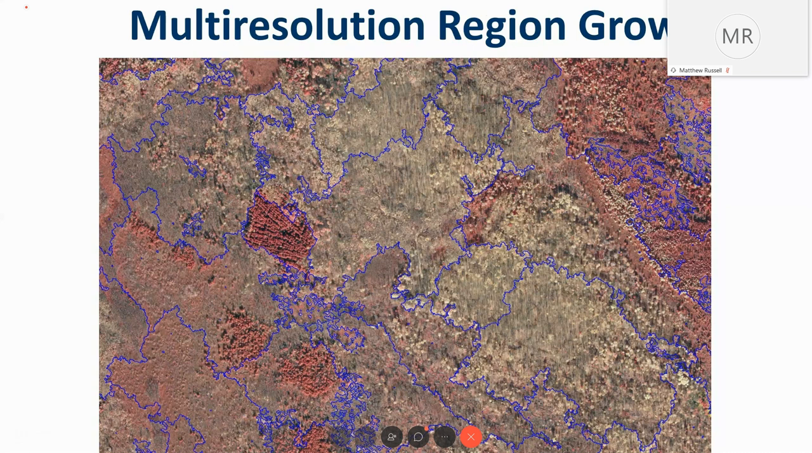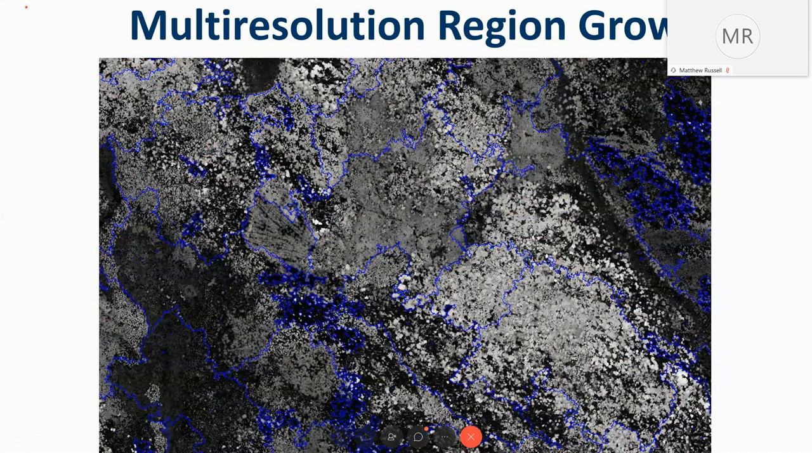In particular, there's a couple of stands here that are very heterogeneous, and those could be problematic in our efforts, and so we may need to do a little more work on some of those areas. And again, this is based on the canopy height model, and you can see where the stands grew based on that information also.